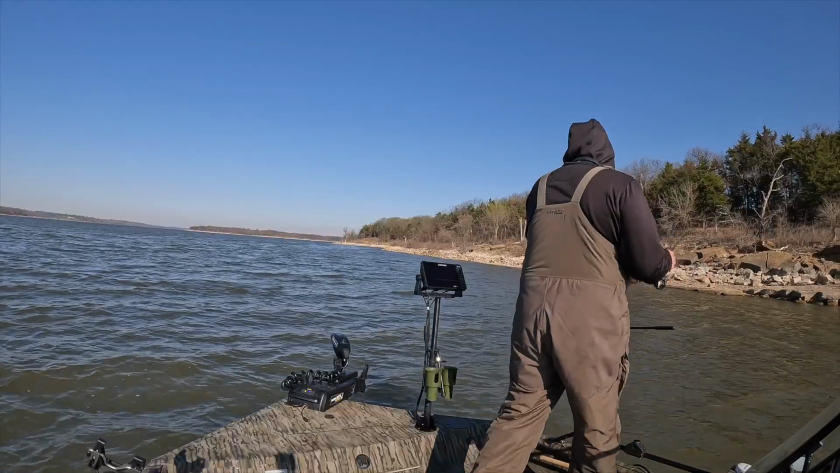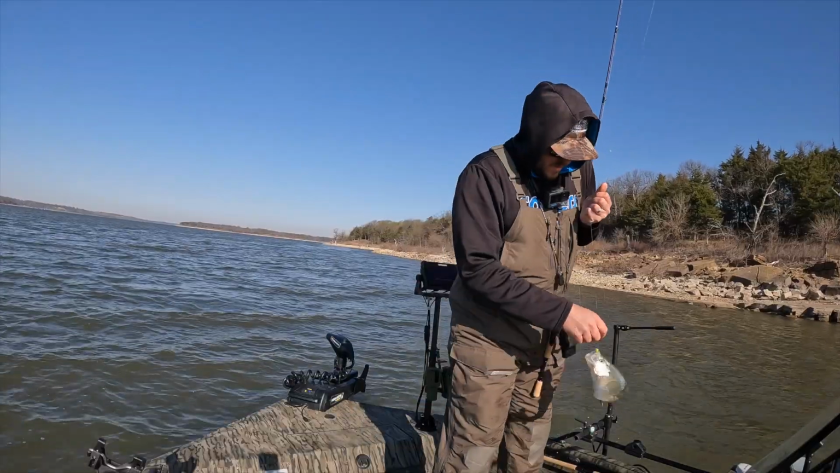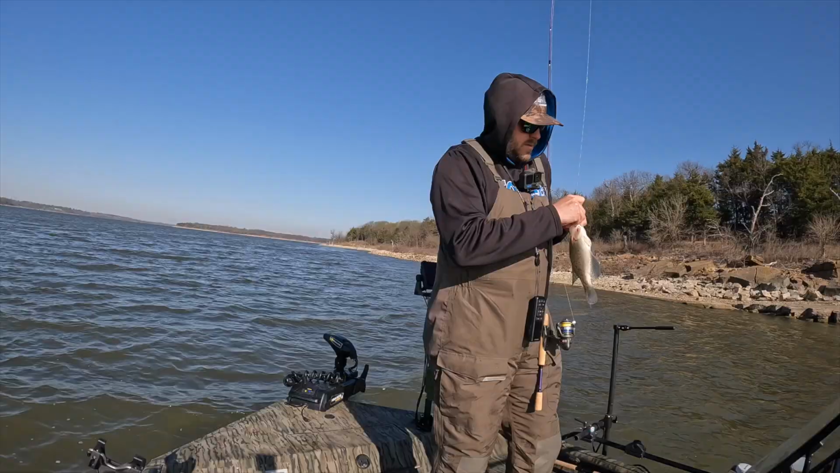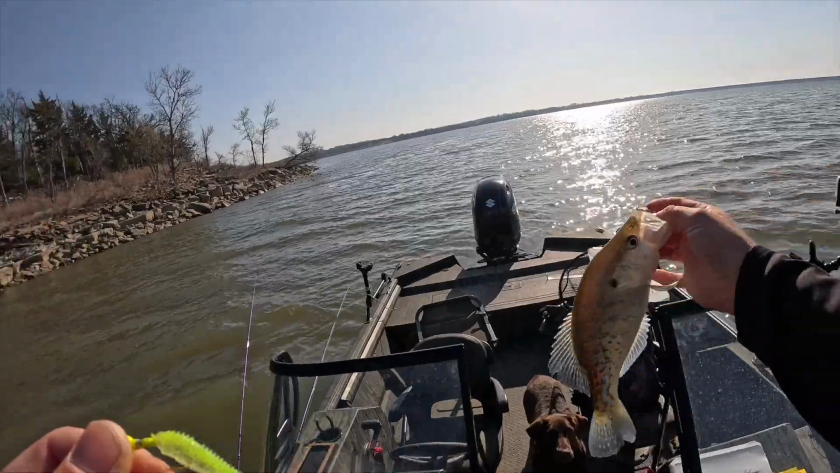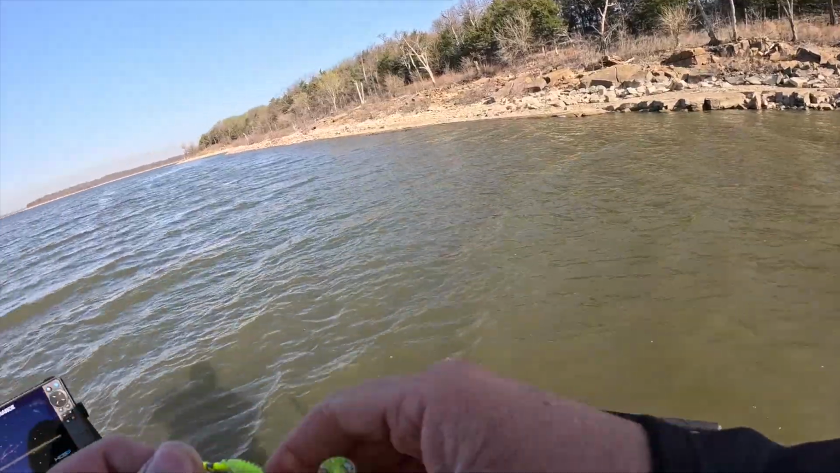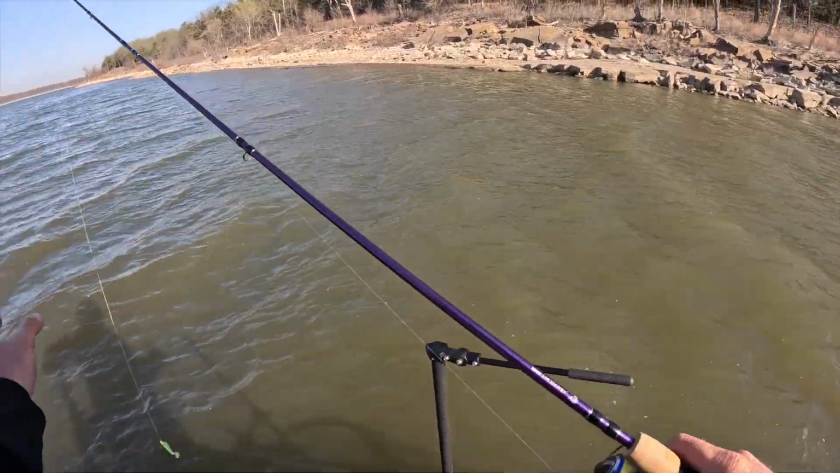Tapped it pretty light. I've never vertical jigged with a swim bait like this before. Something just seems to be working. So don't forget about swim baits. That's a good keeper right there. Big old fat fish. Thumped it good too. I was just in there, just jigging it.